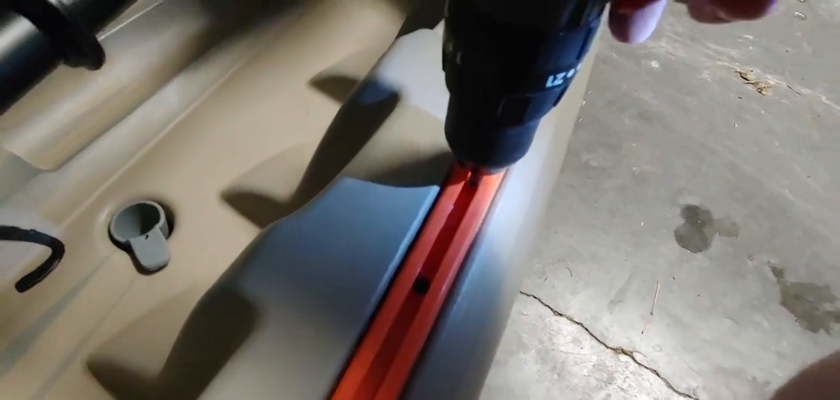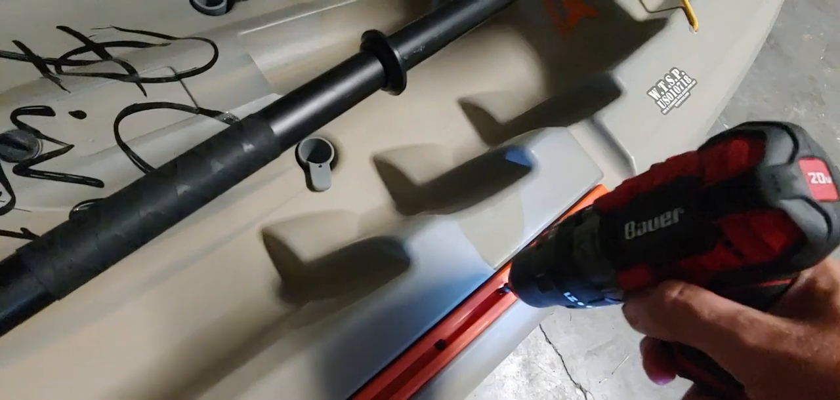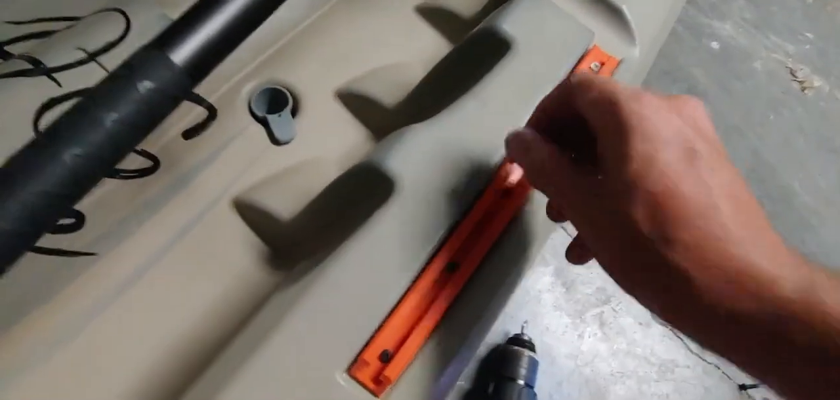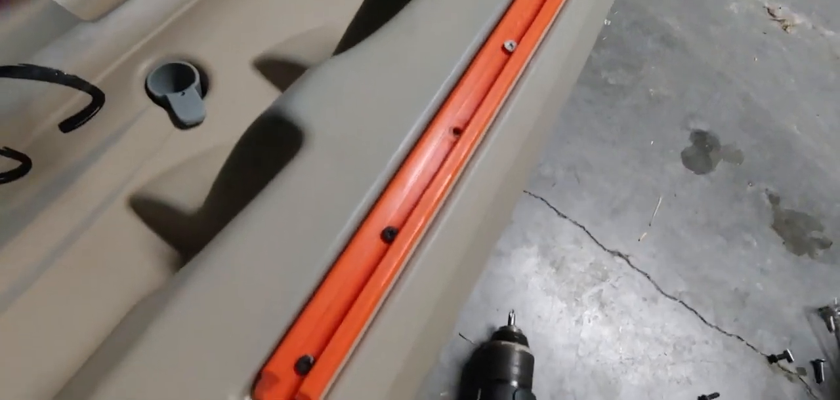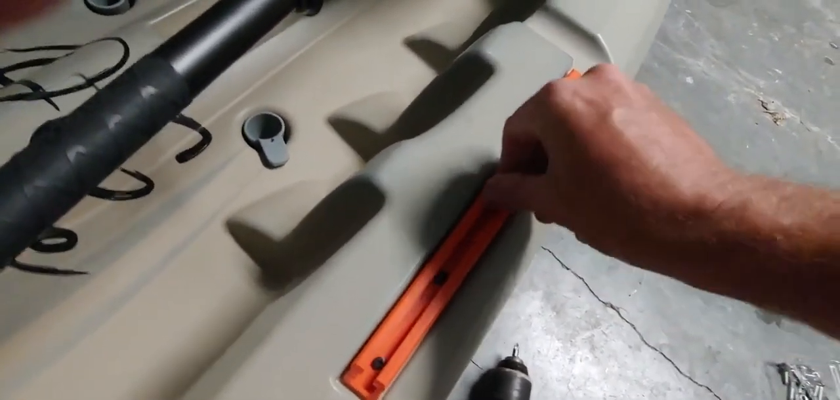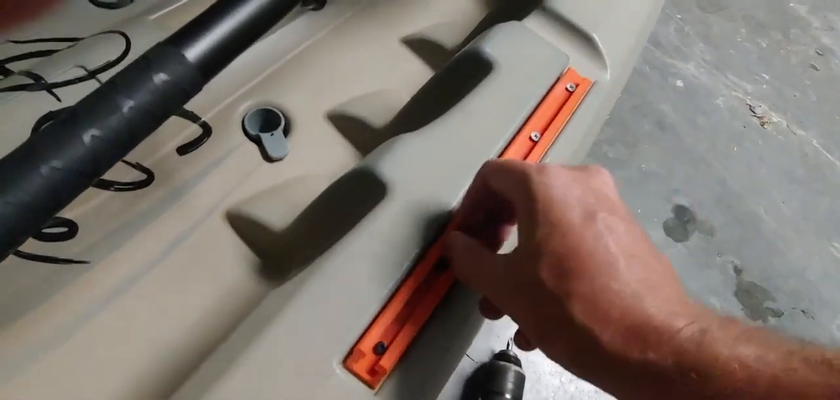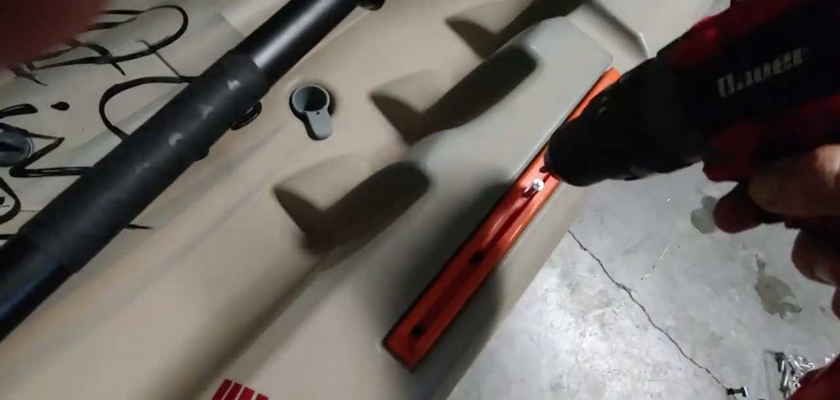Now I'm only doing one of the rails because since my pole holder's on that side, there's no reason to put the sonar device, I don't know what you call those things, for the Garmin over here. So I'm actually just gonna, I guess I'll do all the screws.